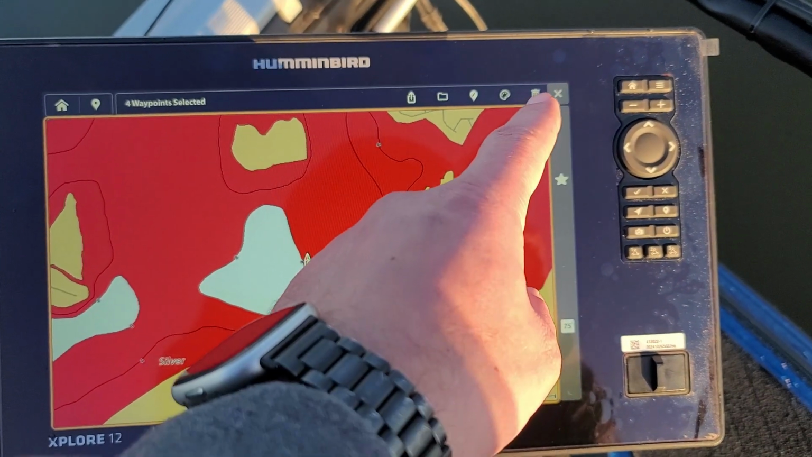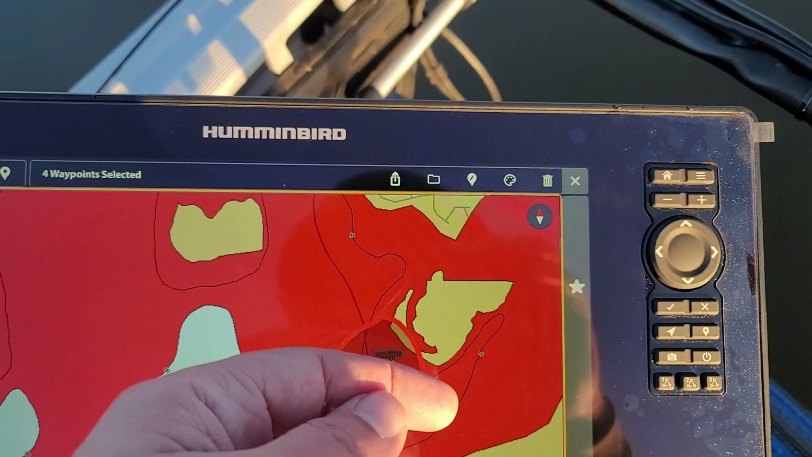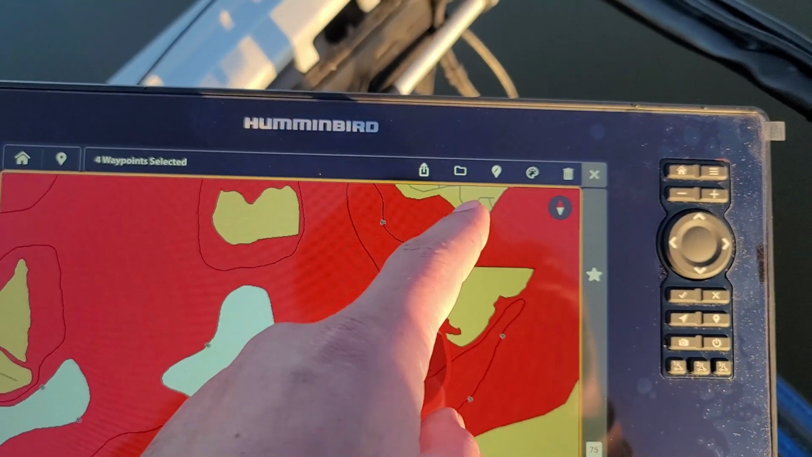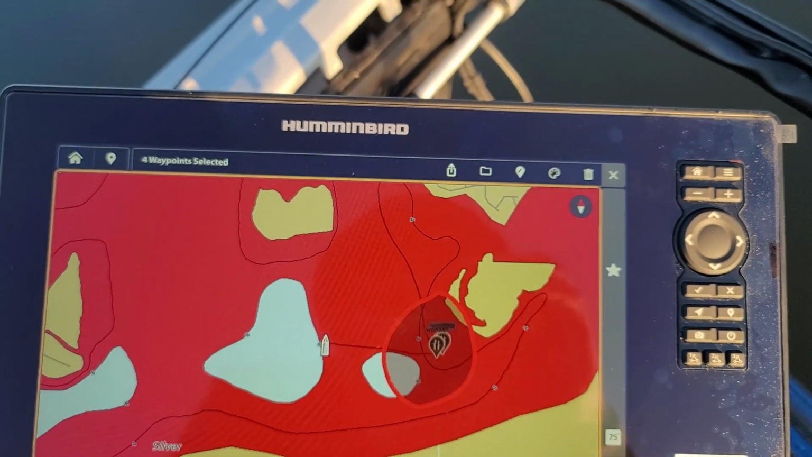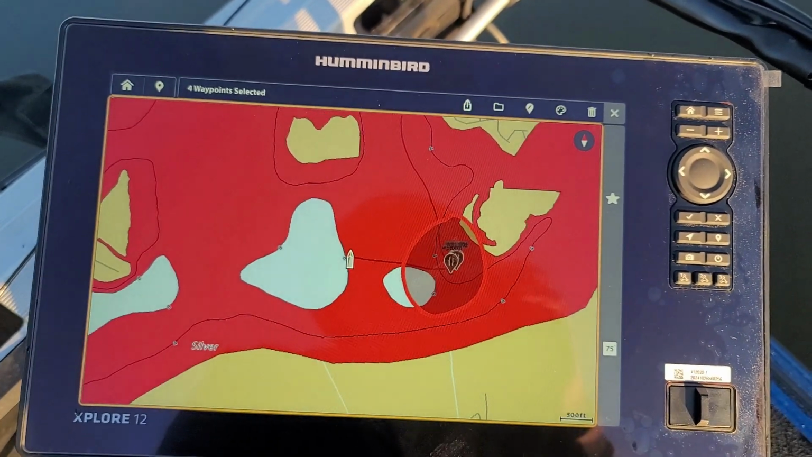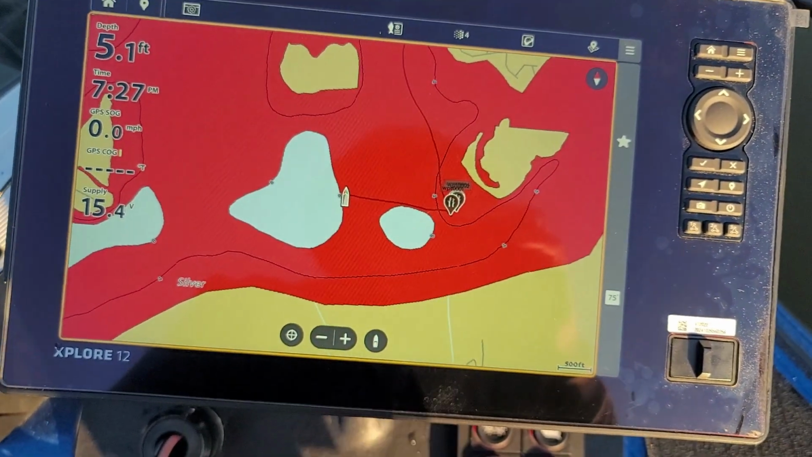Sorry, I didn't see it, but trash, color, focus. There we go. Edit, so that's where you can edit them. That's where you can save them to a file. You can upload them to a phone. That's super cool. And then to get out of it, just hit the X and they deselect.